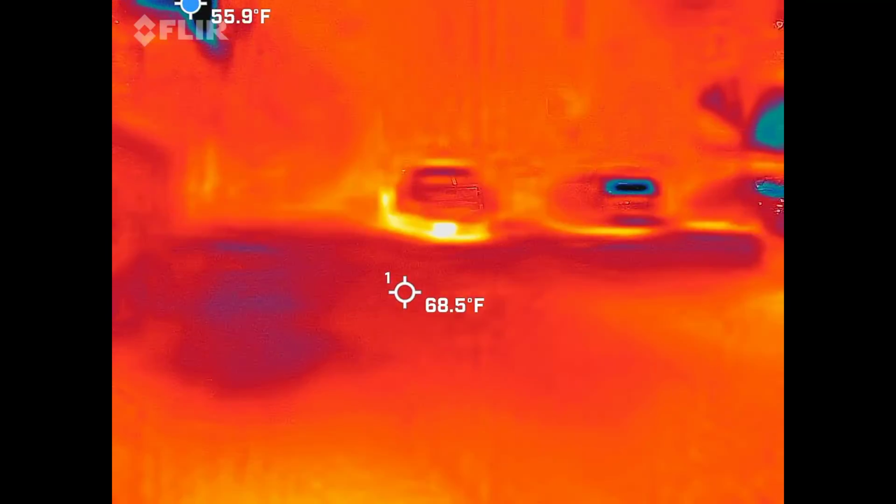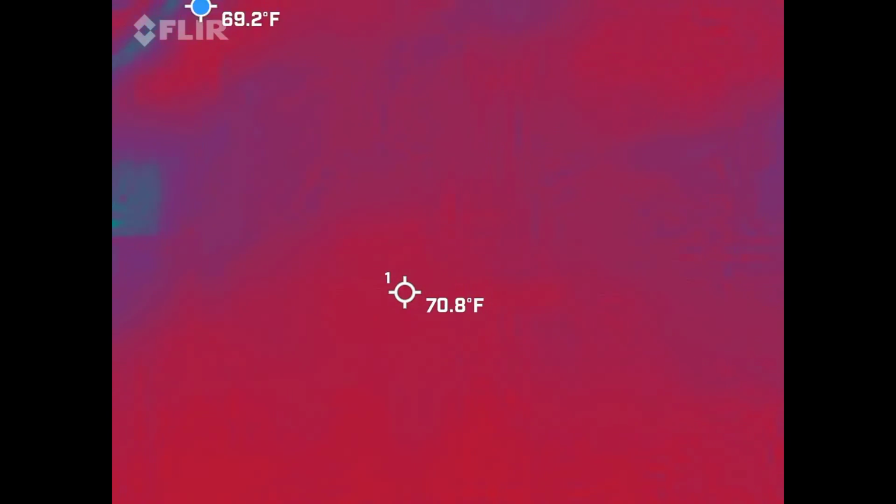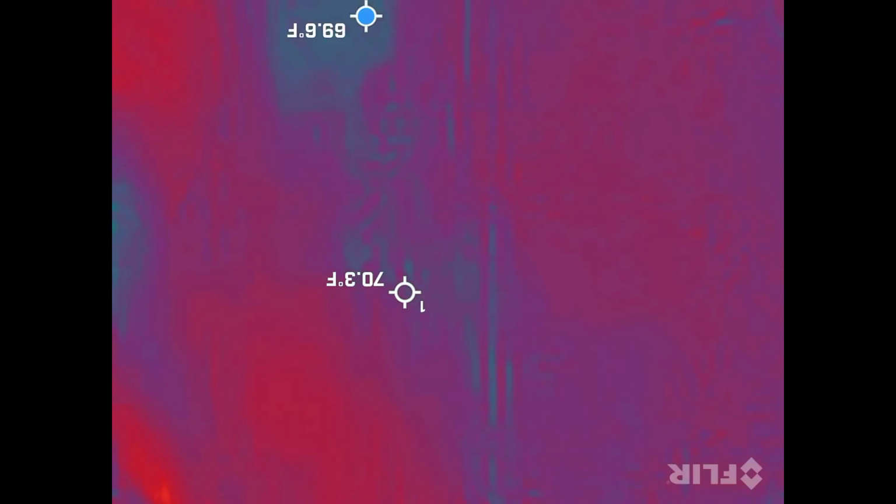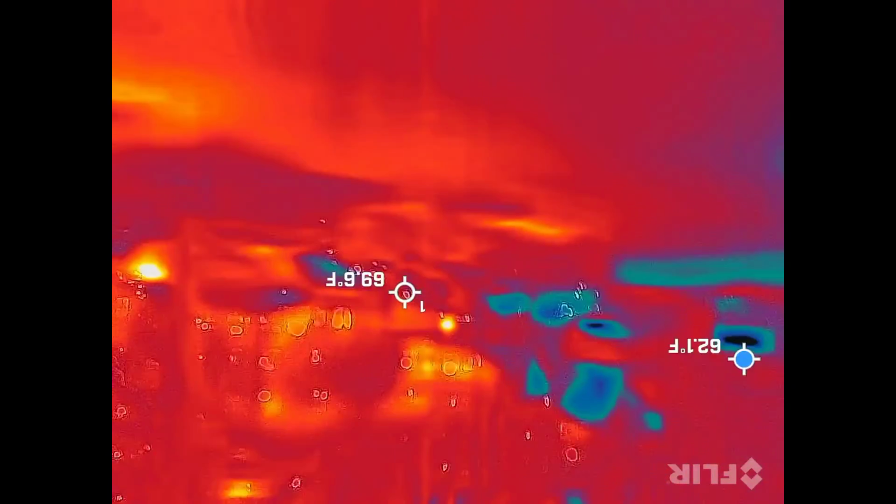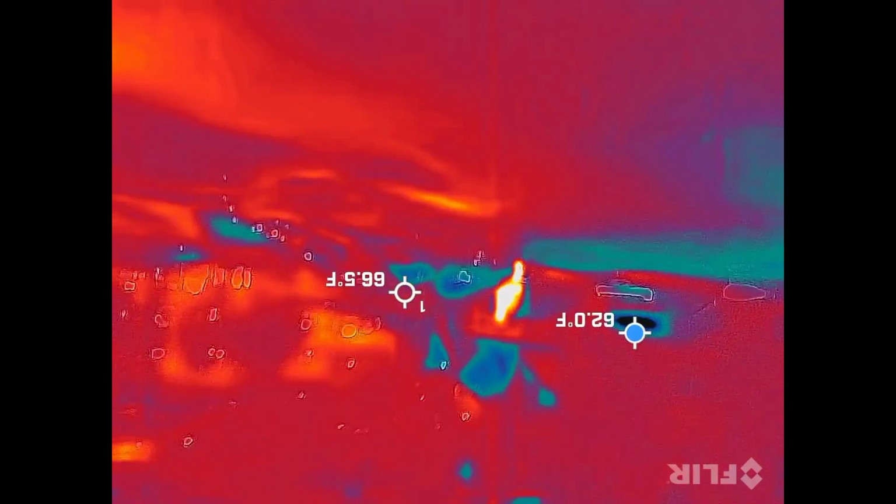Dennis, your camera is upside down. There you go. Well, you didn't tell me there was a right side up. It's okay, I'll fix it. I always tell him horizontal camera on the left, and he had it on the right.